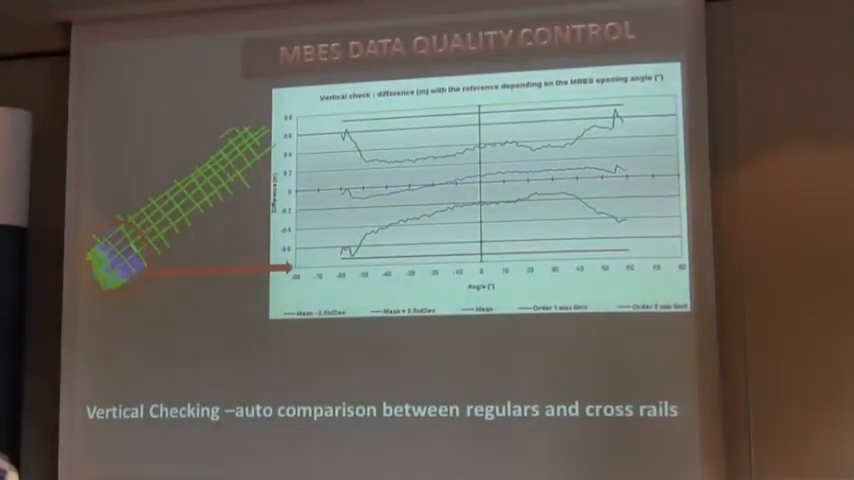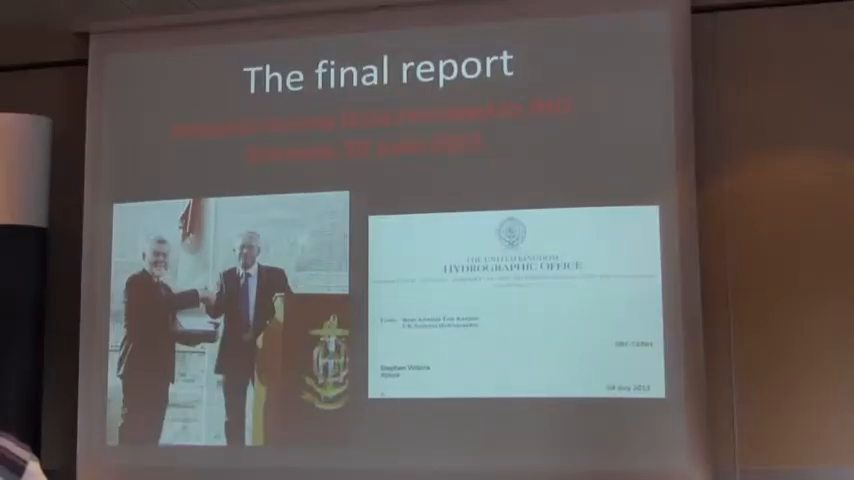Yes, another. We have vertical checking to be sure that the survey is perfect in vertical and horizontal. So we need to check regular and cross rails in 60 degrees port and 60 degrees starboard. Then obviously the final report. Shom gave Johan the chance to do all the post-production and the final reports. Quite a lengthy document and very impressive to look at.